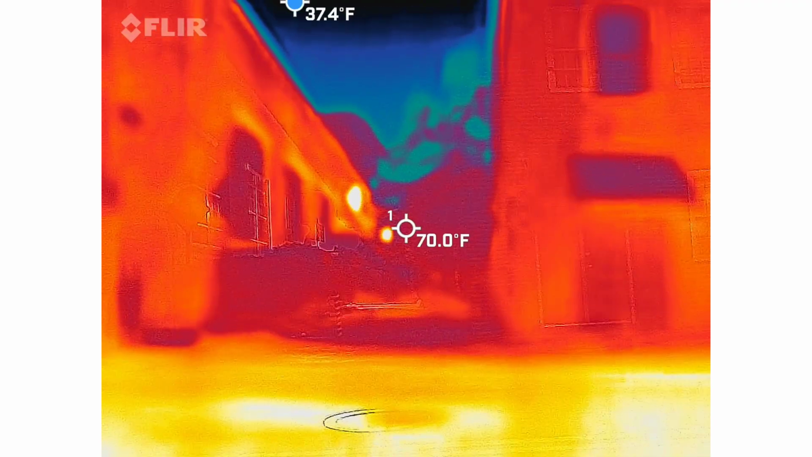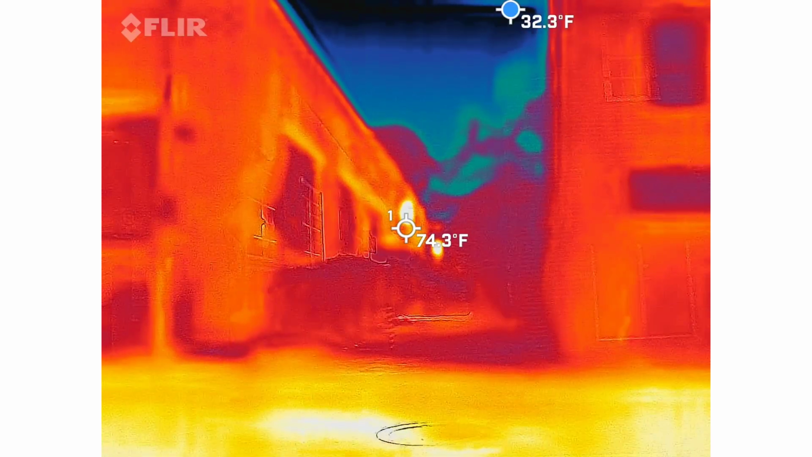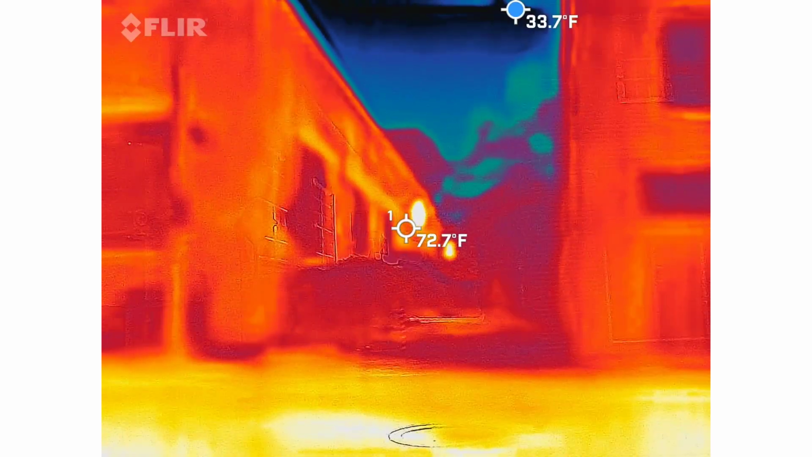I just heard room 22. 22 definitely means something here. Remind me to tell you why.